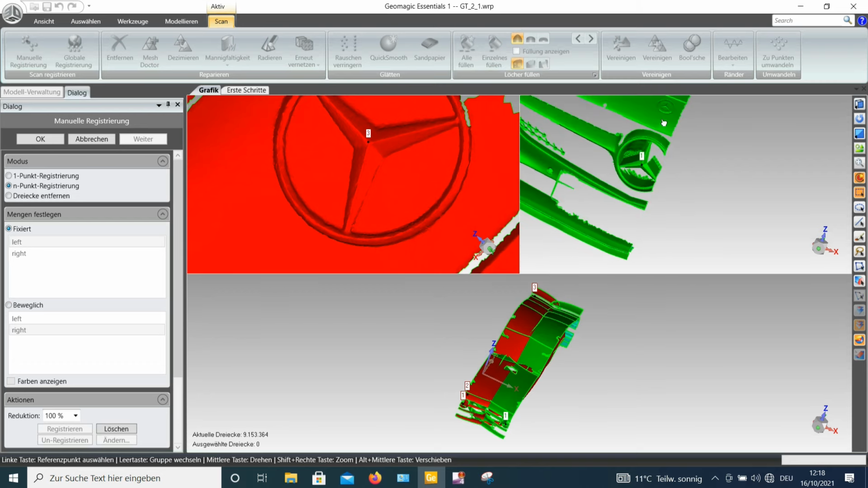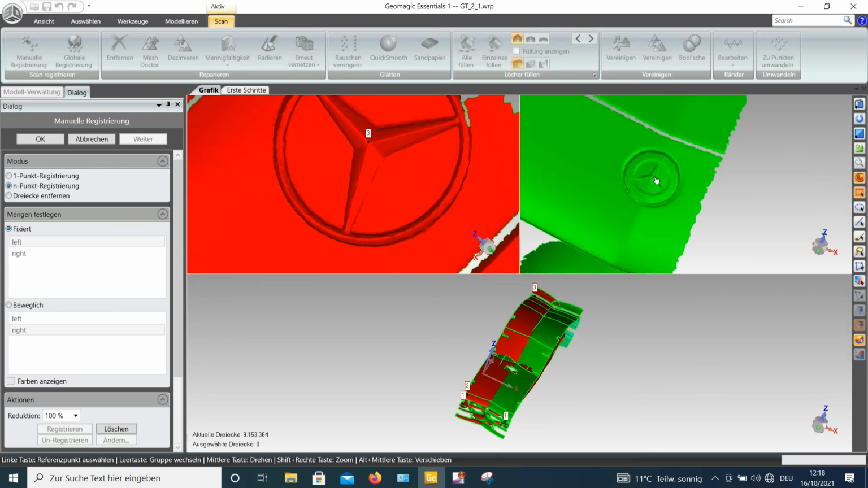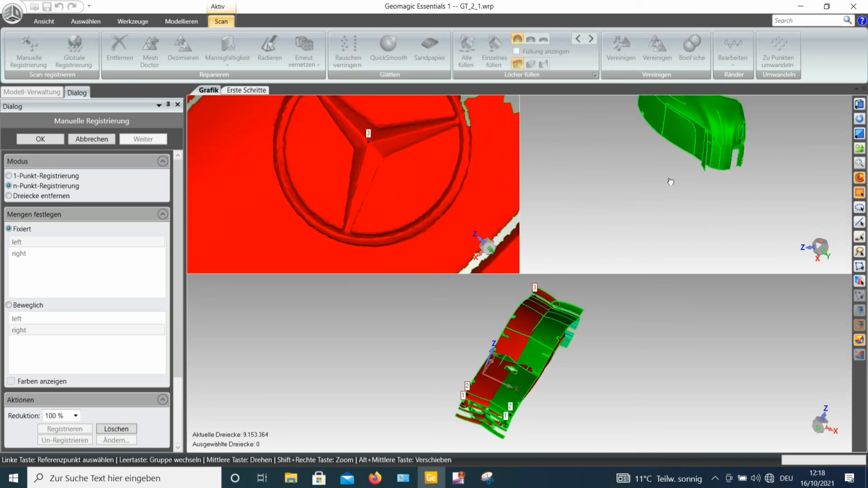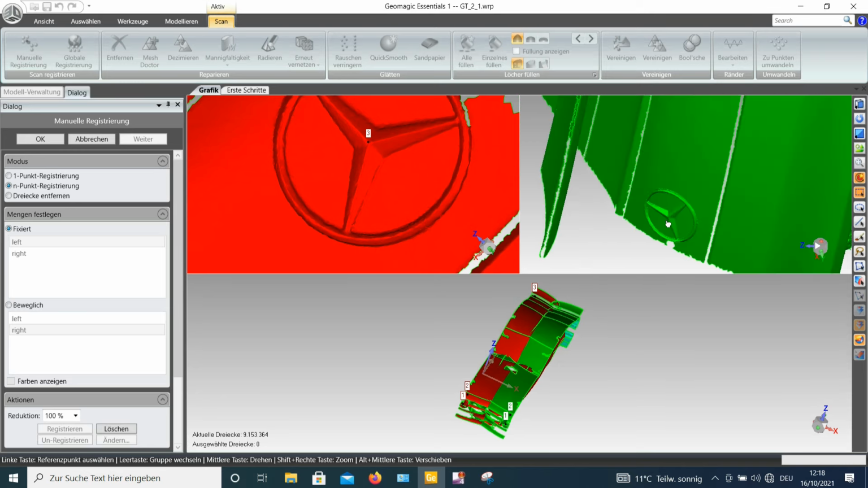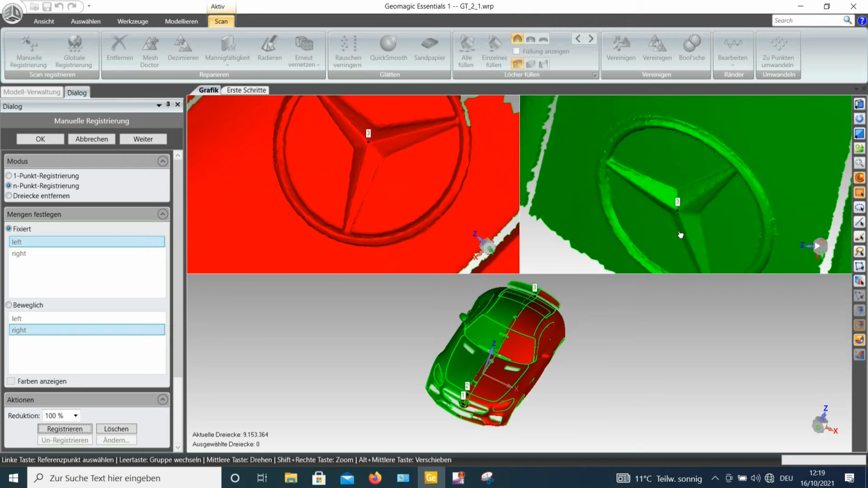This is fine. And you can see the pre-result, that looks quite promising. Okay, I would say nothing really to do about this, so I will say okay.